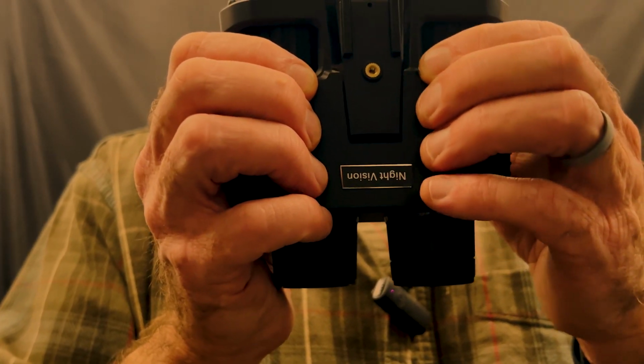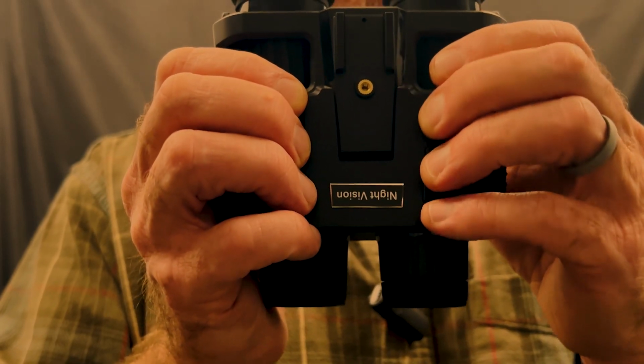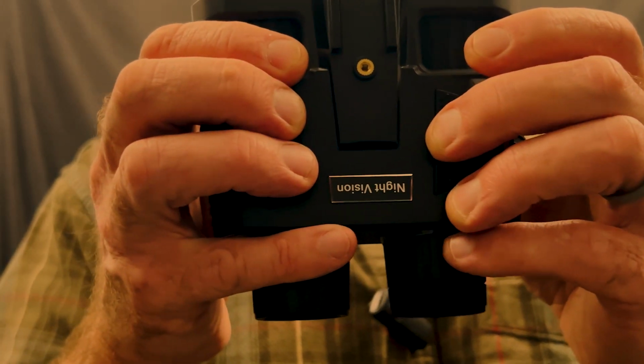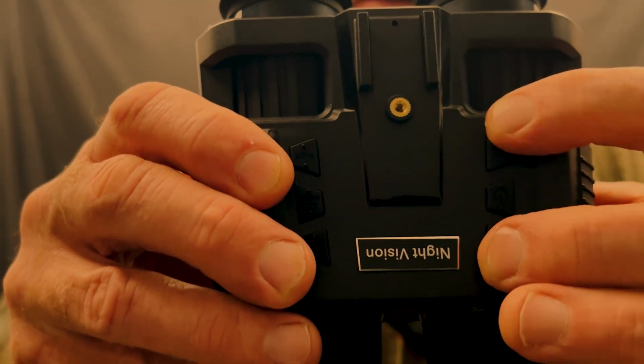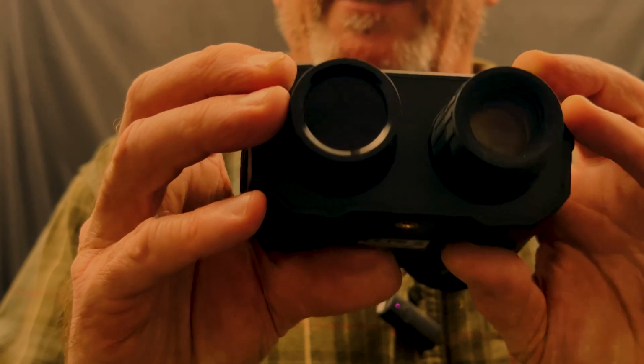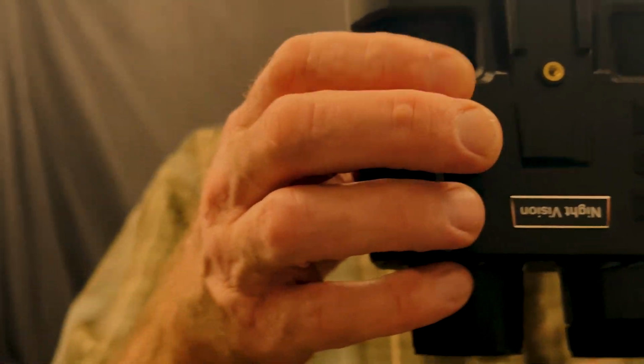And when you're trying to feel and figure out what's what in the dark, you've got to kind of memorize it. The middle one is your power button. You hold it down to get the power on and off. Then you've got zoom here and here, in and out. You've got a menu button here and a mode button. And this button here turns your camera on and off.